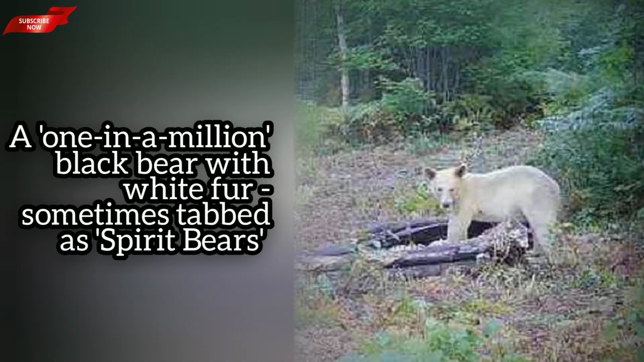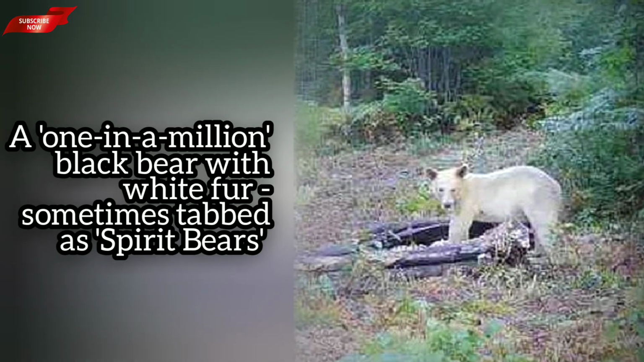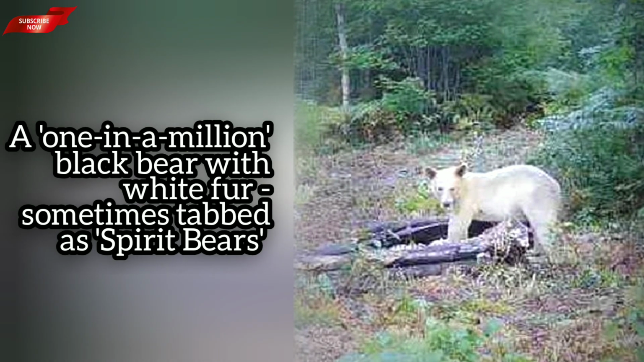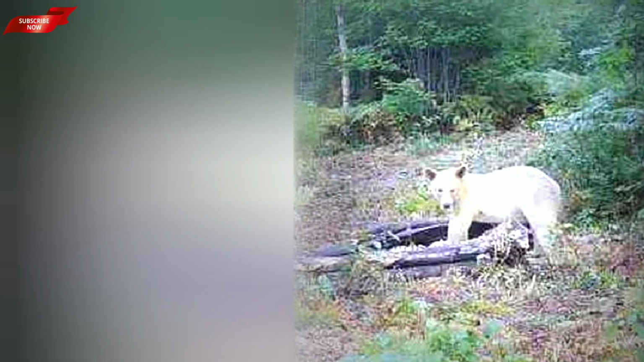With that said, the bear's appearance was just about the only common thing about the sighting. Distinct from polar bears or albinos, black bears with white fur are the result of a one-in-a-million chance, where both the bears, male and female parents, bred and produced a recessive gene for white fur. Spotting one of the colorless bears is a rare feat anywhere.